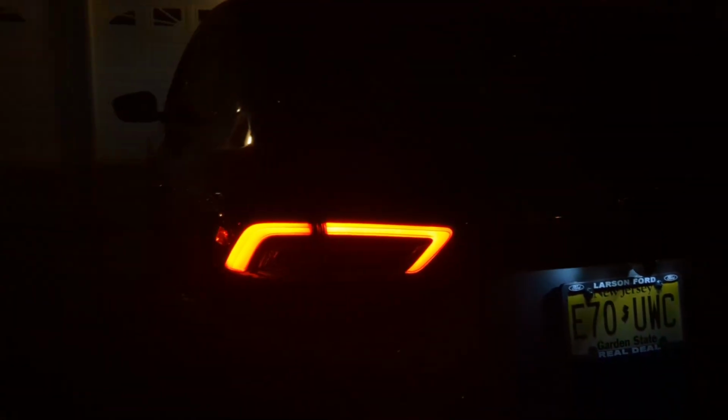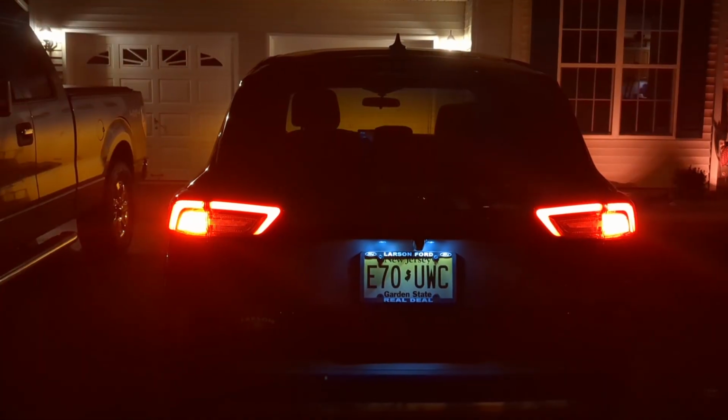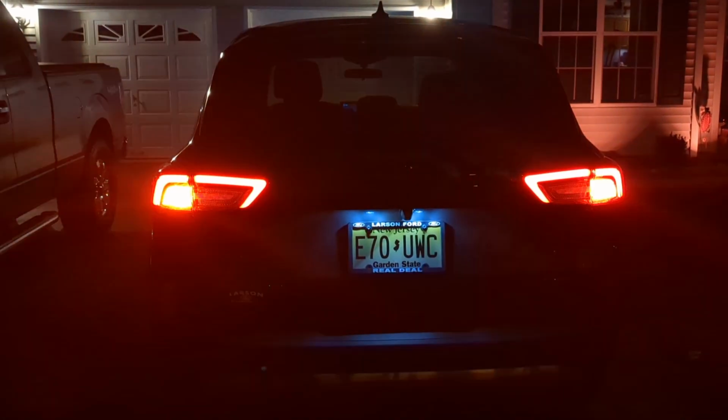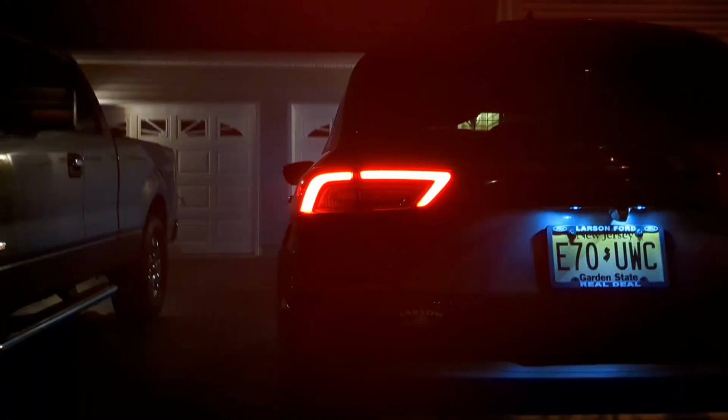Now, you can see the side marker in the rear is also just as intense as the front. Now, here's the turn signals in the back. The turn signals double as brake lights, and I don't like that, but it is what it is, as long as they're bright. And they are, so I have no issues with the taillights. I'd say they're pretty good.